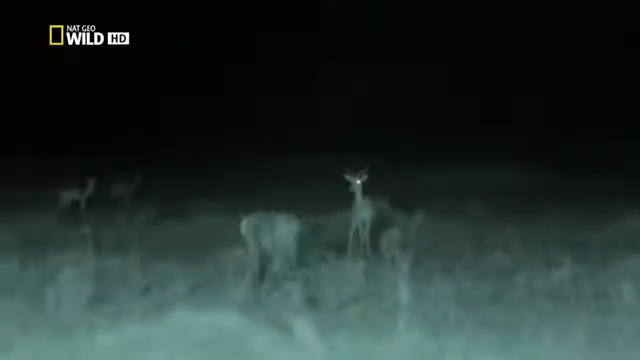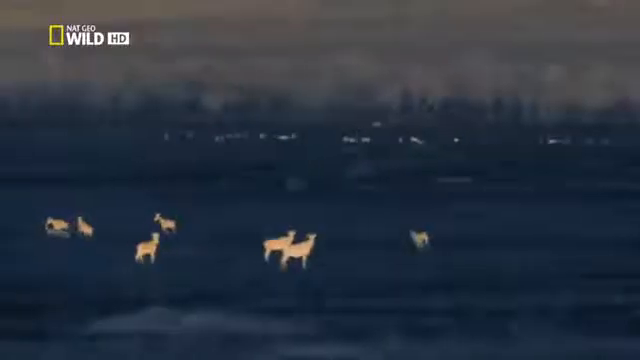The infrared beams are invisible to predators and prey. Our infrared camera allows us to observe how the dark leaves the animals almost blind. Yet when the action moves into the distance, even powerful infrared lighting can't reach. But we can follow the action further. With this, a new high-resolution thermal imaging camera.